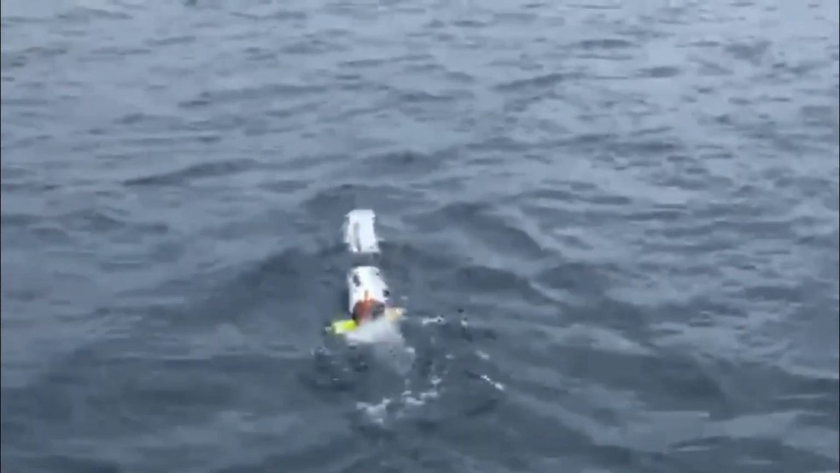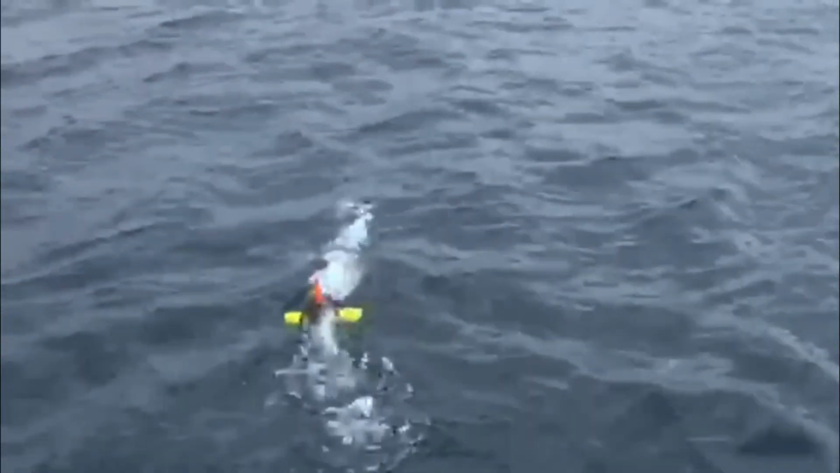So the vehicle is now lining up on its line. You can see it's beginning its dive. Once it leaves the surface, we have absolutely no control over the vehicle. We cannot talk to it. We cannot send it other commands. It travels at about 2.5 knots.